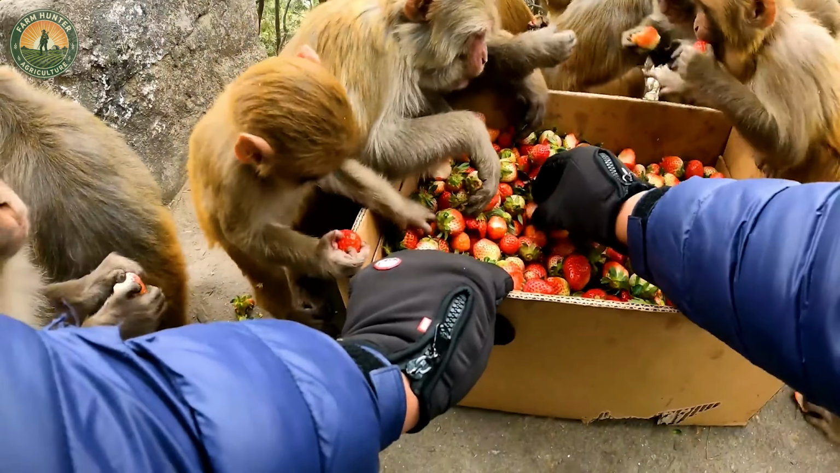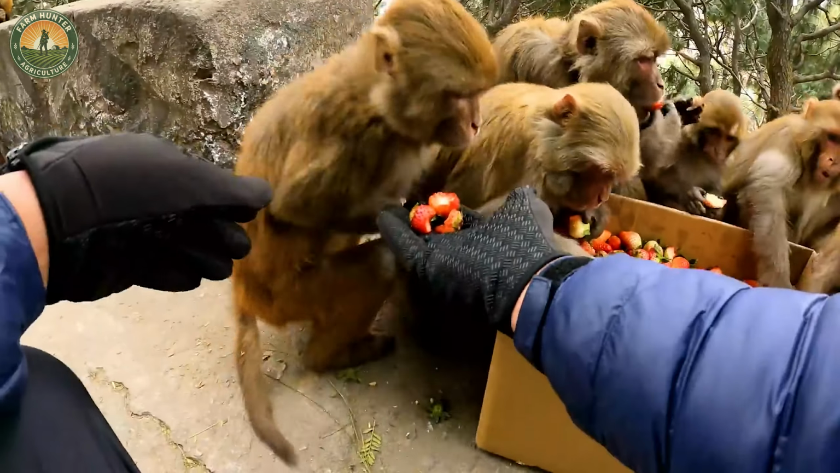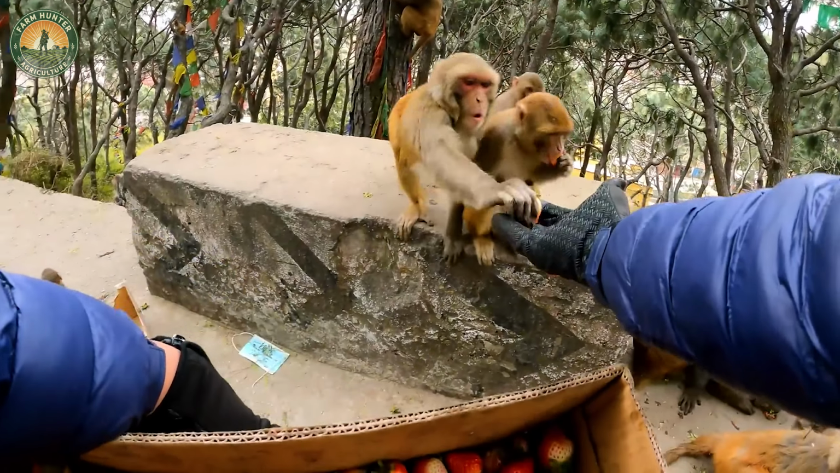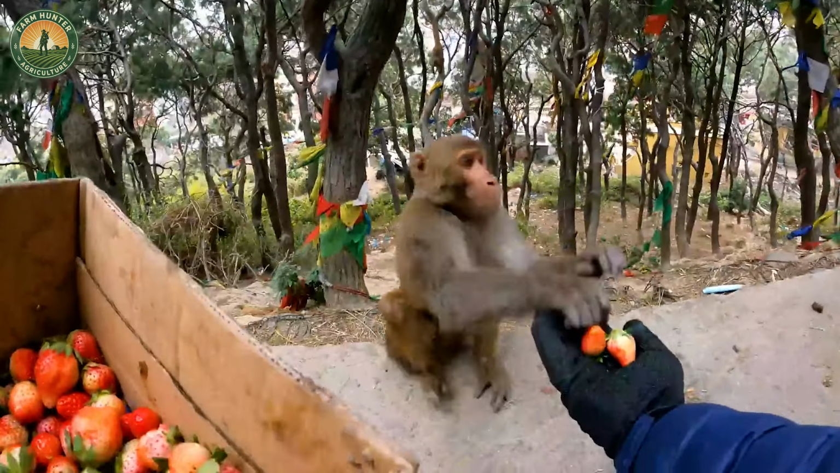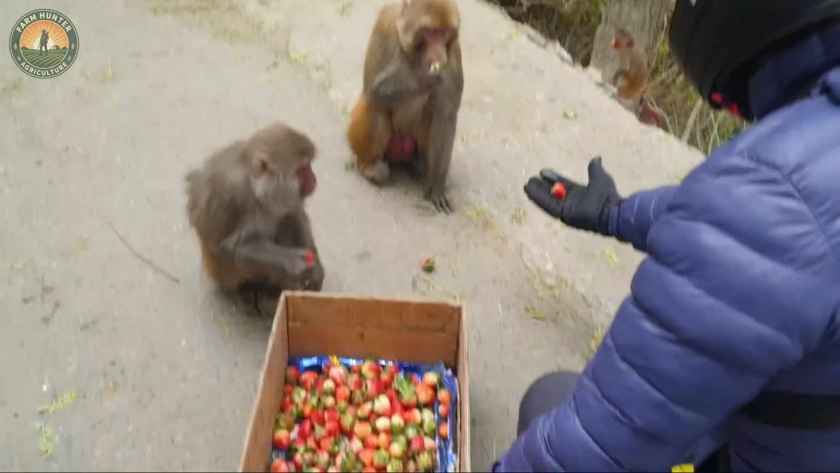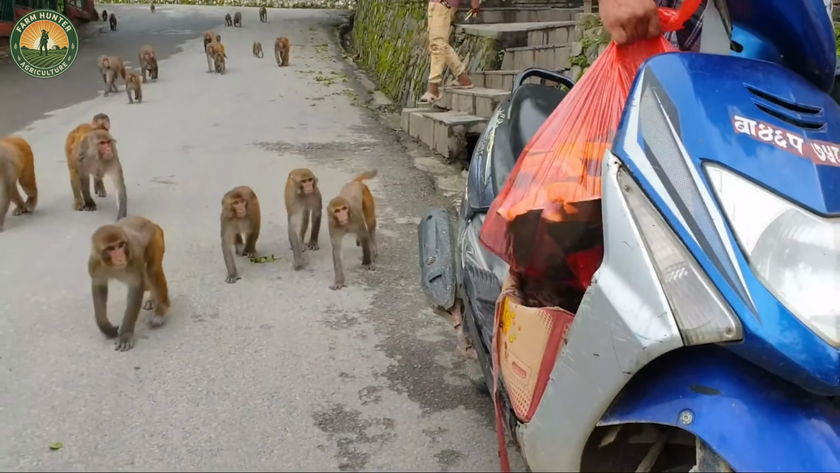However, successfully putting these methods into practice requires close coordination between authorities, farmers, and the community. Only by working together can we control the wild monkey population in a way that protects the environment and promotes safety and sustainable development for both humans and wildlife.